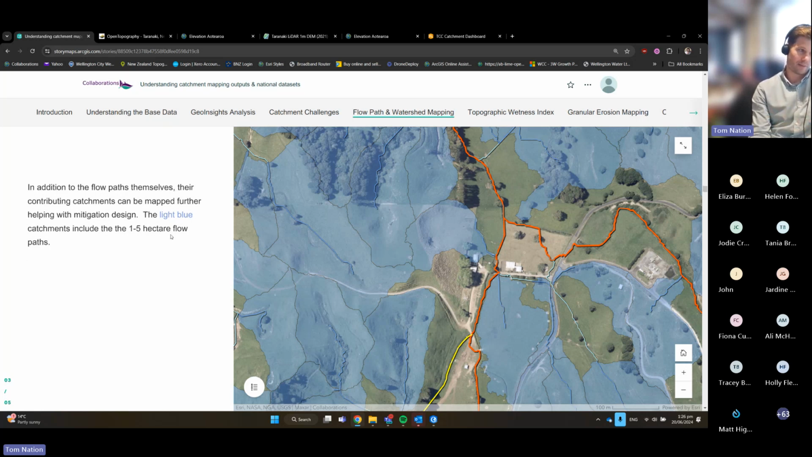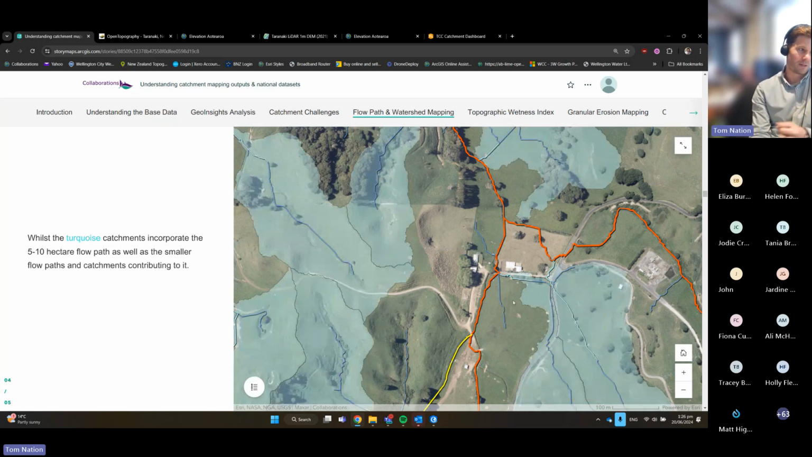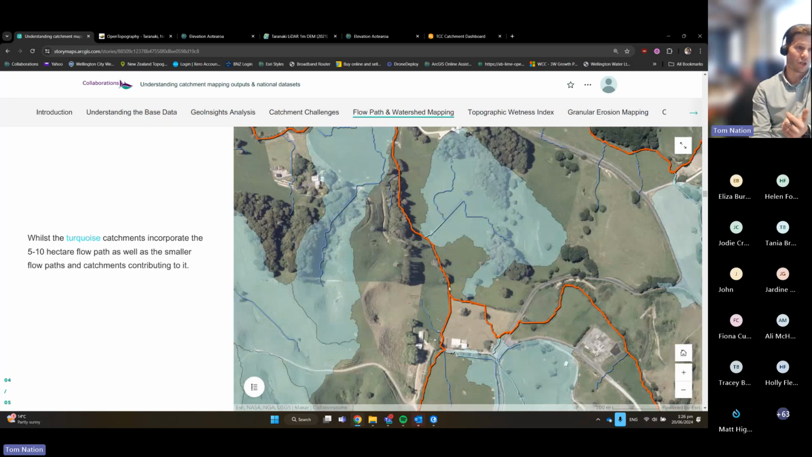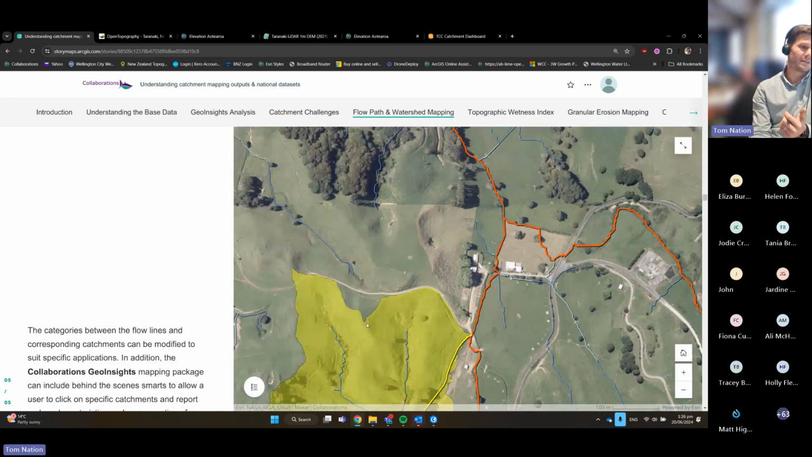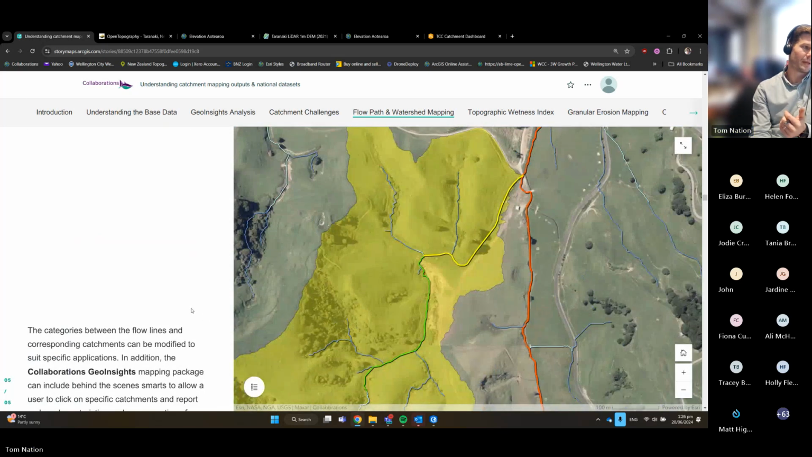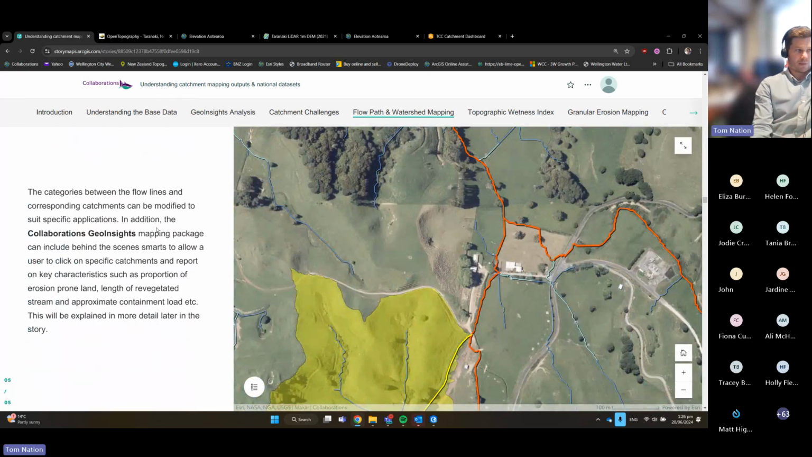So again, the light blue polygons here, or shaded areas, are the contributing watersheds to these light blue flow lines. Turquoise being 5 to 10, and obviously that includes the 1 to 5s as well. And here we go, here's some of the 10 to 25. So as I mentioned earlier, the categories between the flow lines and corresponding catchments can be modified.